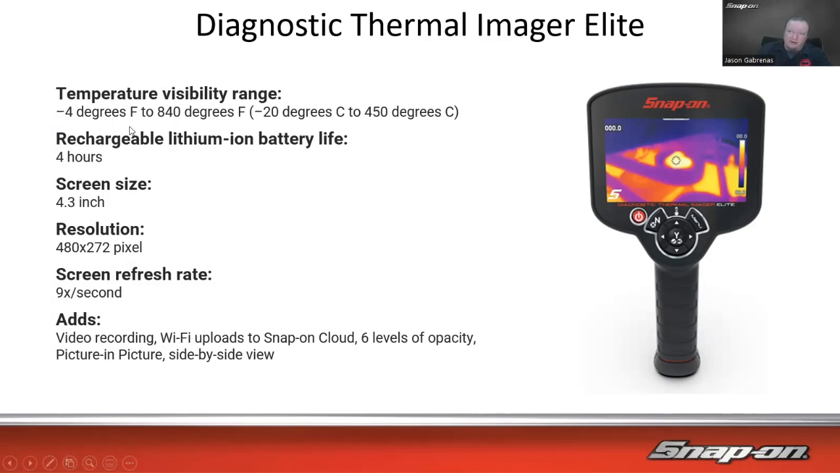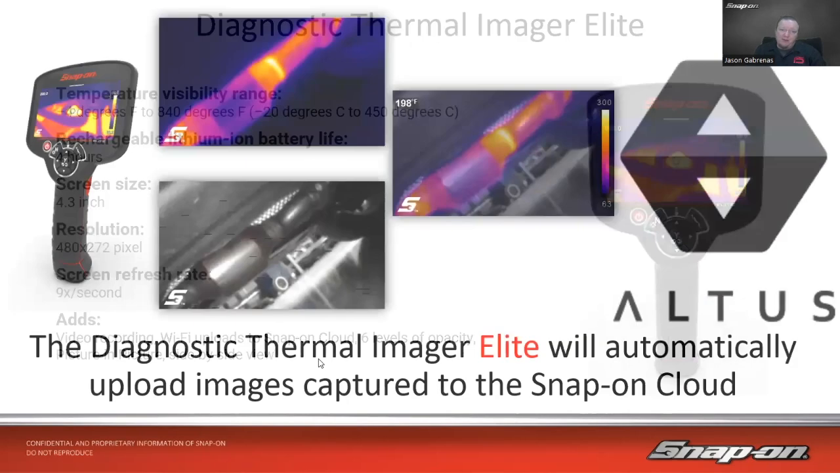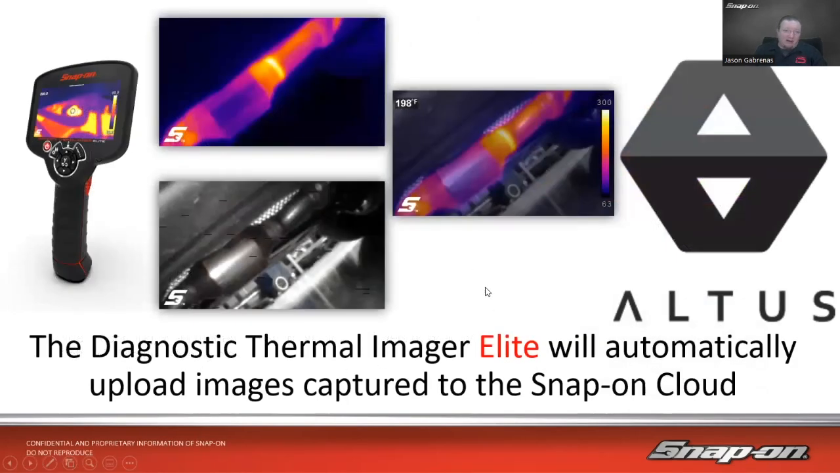Now we do also have an increased range, -4 degrees Fahrenheit to 840 degrees Fahrenheit. So that should cover most of what you need. For battery life, 4-inch screen, and it also has video recording. It'll record 10-second videos. As I said, free Wi-Fi uploads to Snap-on Cloud. 6 levels of opacity, so I can change it from full-on thermal to full-on camera, picture-in-picture, and side-by-side view as well. As we said, it will automatically upload to the Snap-on Cloud, which is free. So if you have an account, it doesn't cost you a thing. You just have to sign up and it automatically uploads.